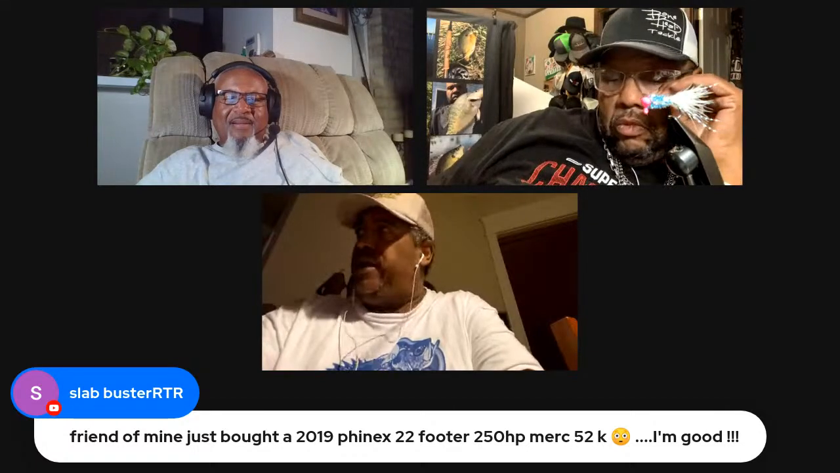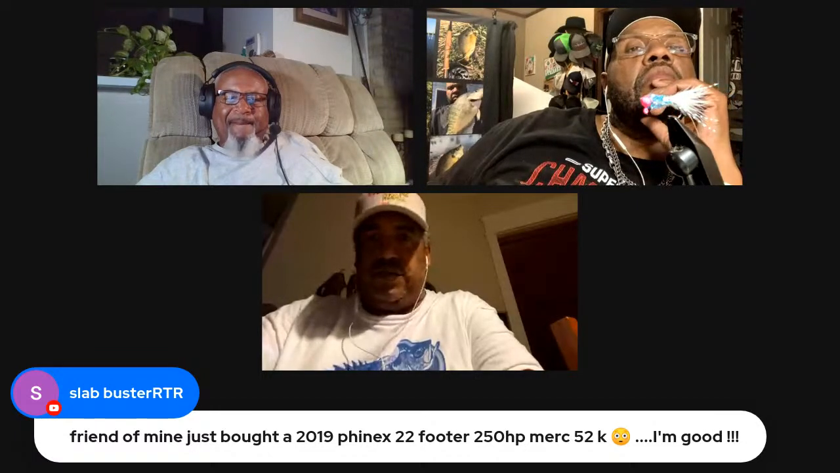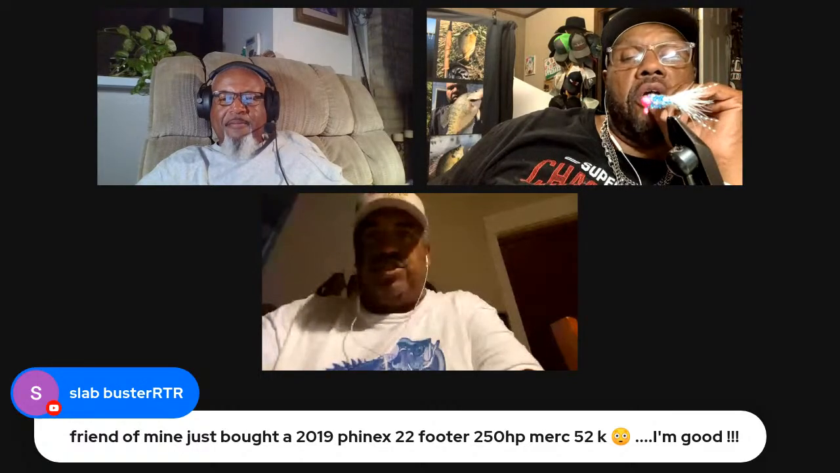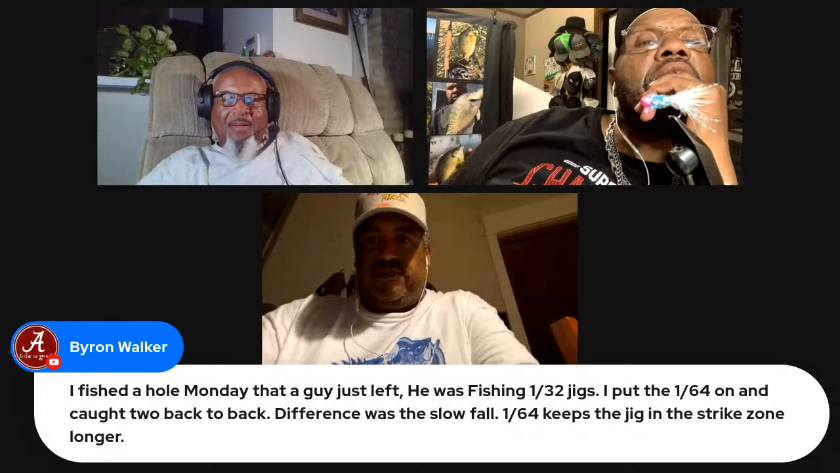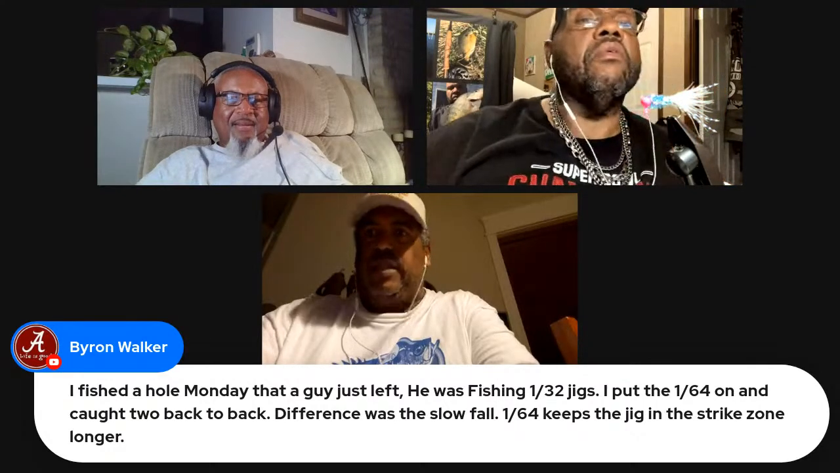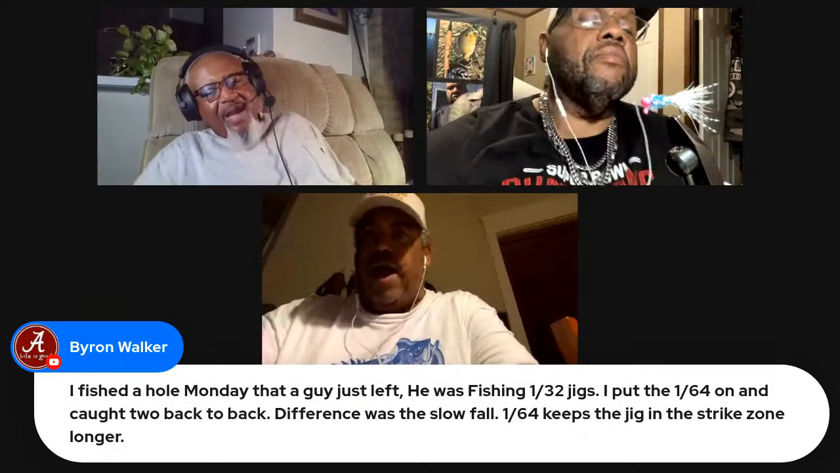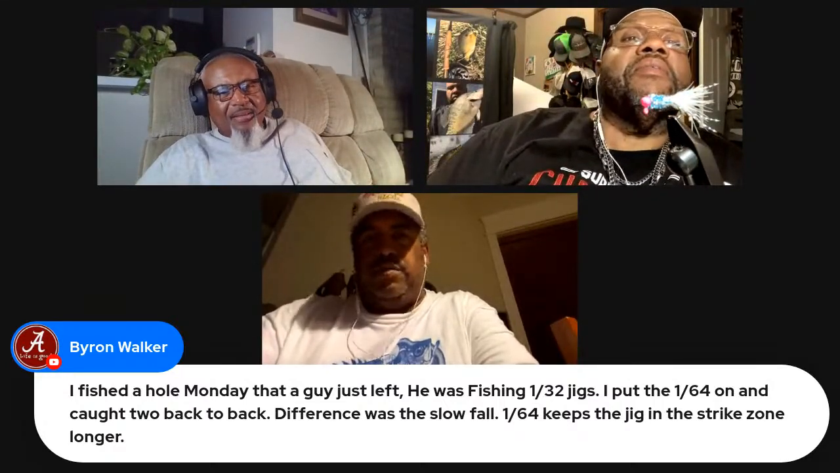I know my buddy got a two year old Bass Cat, and he got it for like 46, and they sell for 90 new. My buddy in Warsaw, he decked out a Ranger, it's like 110. He got the Legend boat. I don't know if they make Legends anymore. They're real good. The deck is wide, the deck is huge, man. I hadn't even seen a Legend in a while.